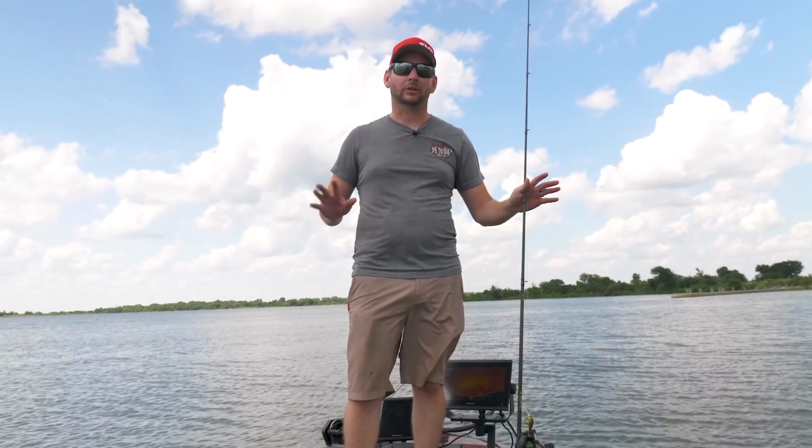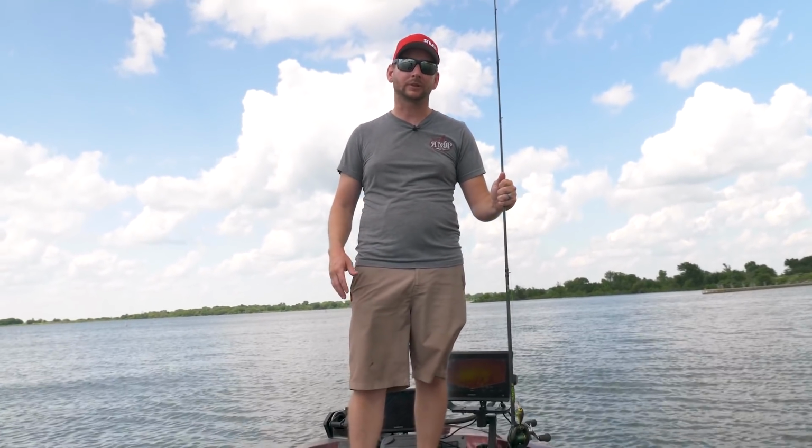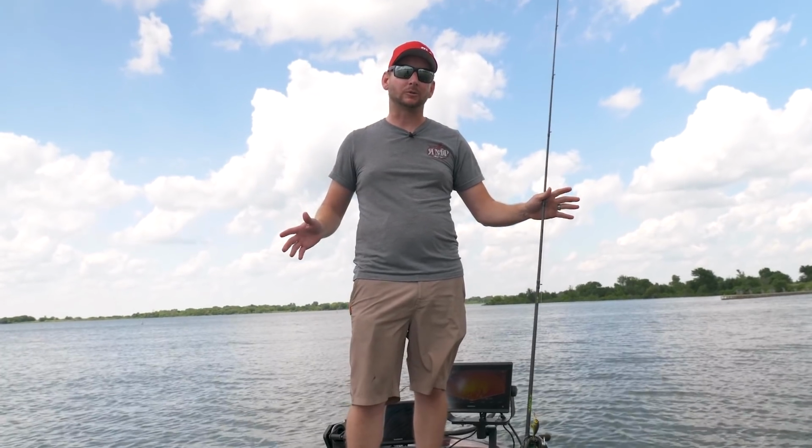All right, everyone, we're out here on beautiful El Dorado Lake. Want to showcase three different scenarios on this lake where Perspective Mode has helped me put more fish in the boat and ultimately win a tournament, and hopefully it'll help you guys too next time you're out on the water.